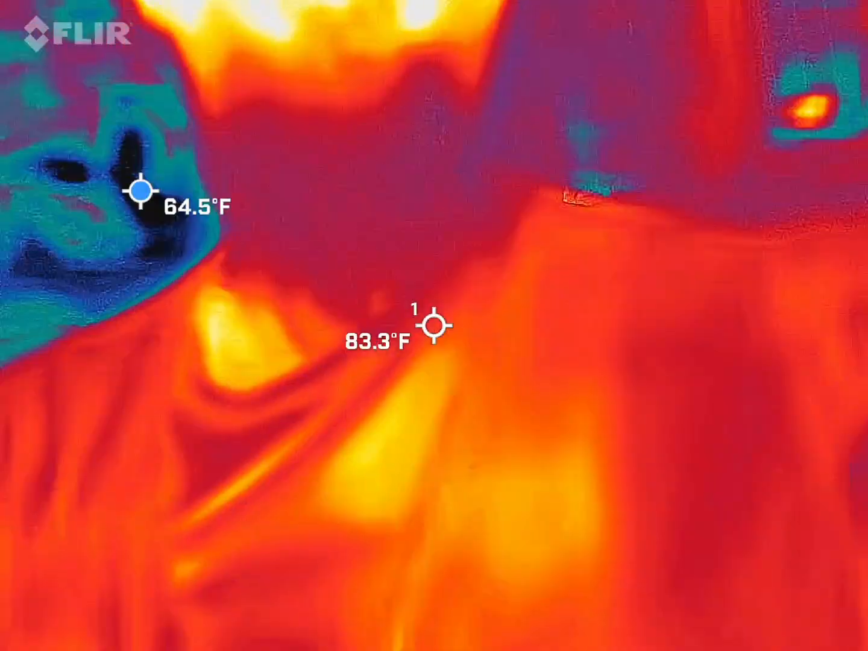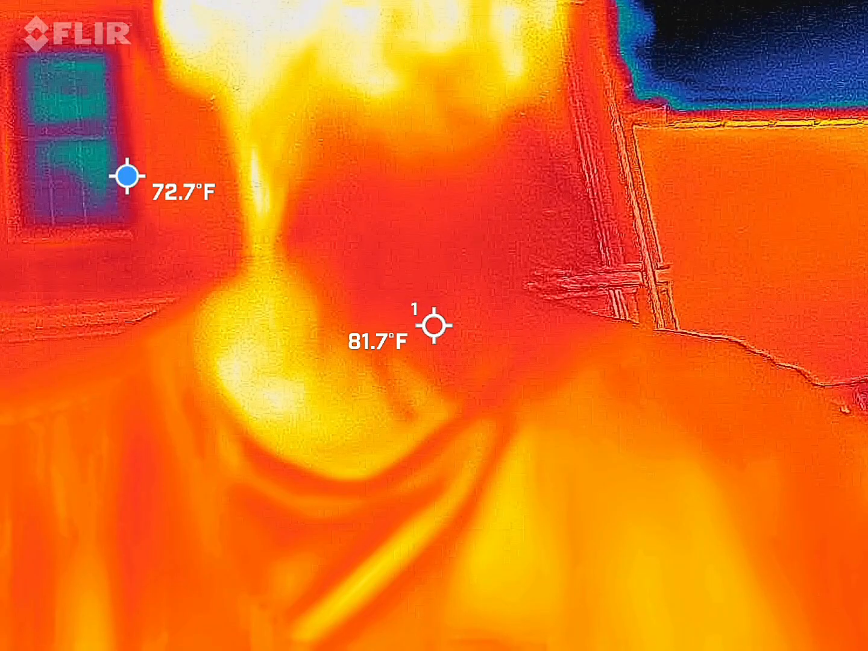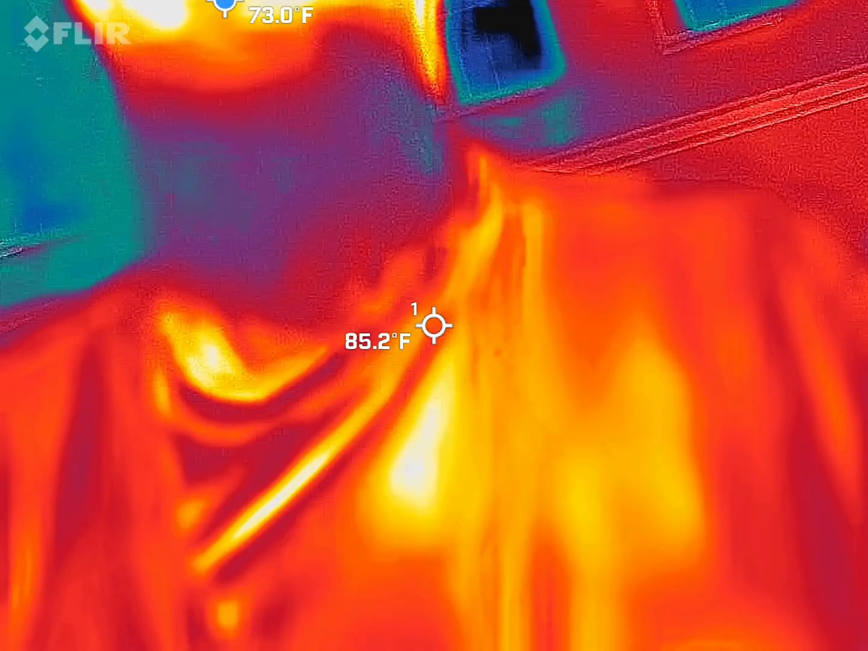I should be able to see me in there. Red, orange, and yellow guy. I normally joke that I'm the hottest thing in the frame, but it's not going to work out with these two big guys looking at me right now.